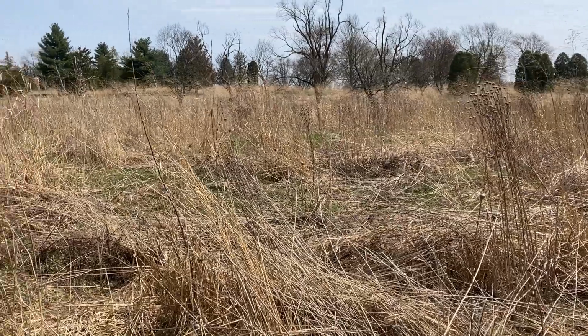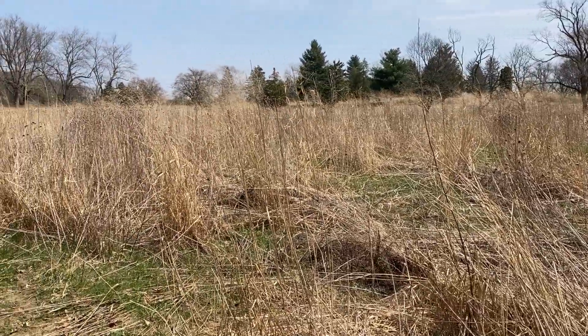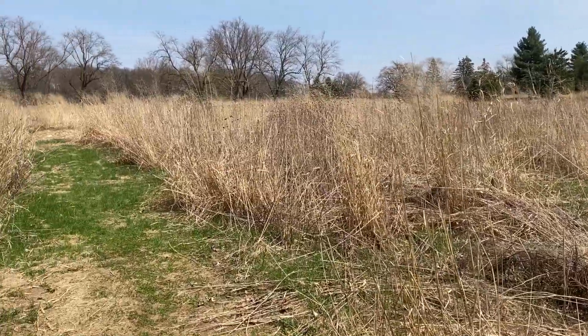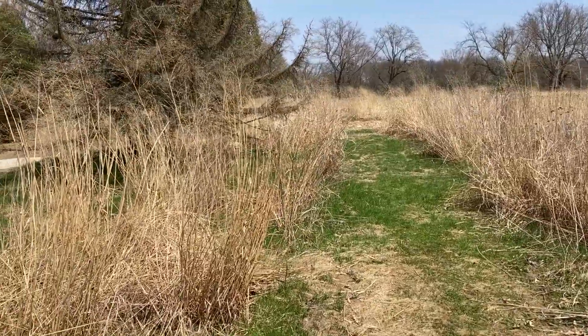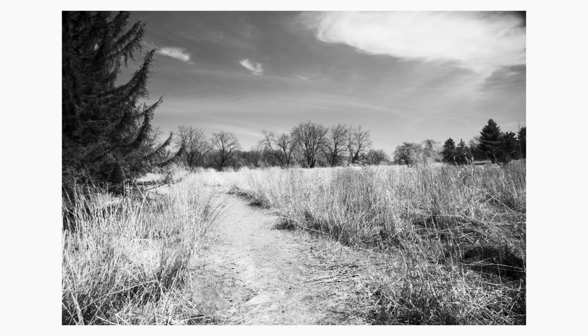Now, in the growing season, these wild grasses, prairie grasses, wildflowers, whatever, all of this will grow to 6 to 7 feet tall. So it's really something to see when it's fully grown as well. But now it acts as texture, acts as points of interest in this type of landscape.